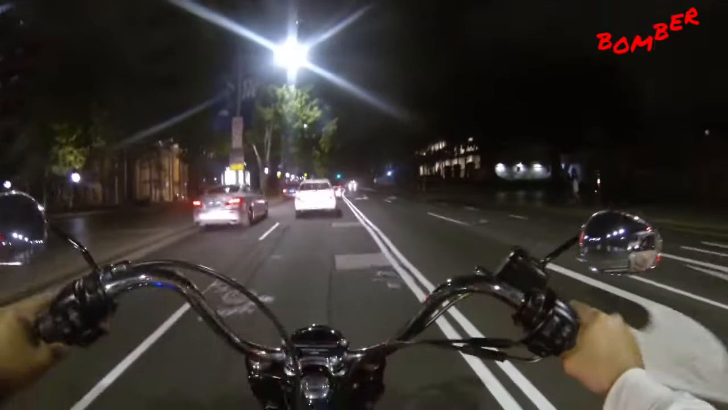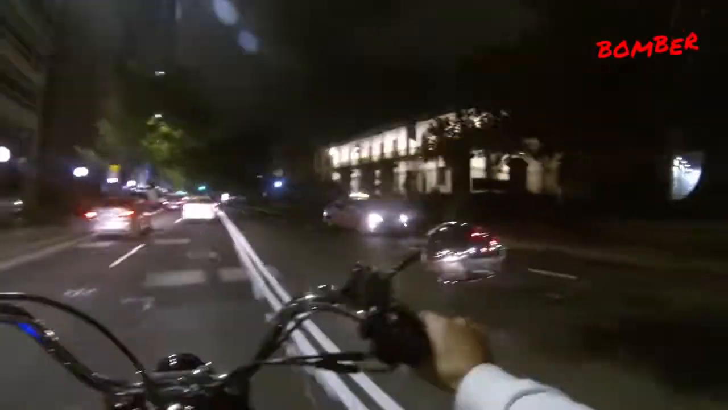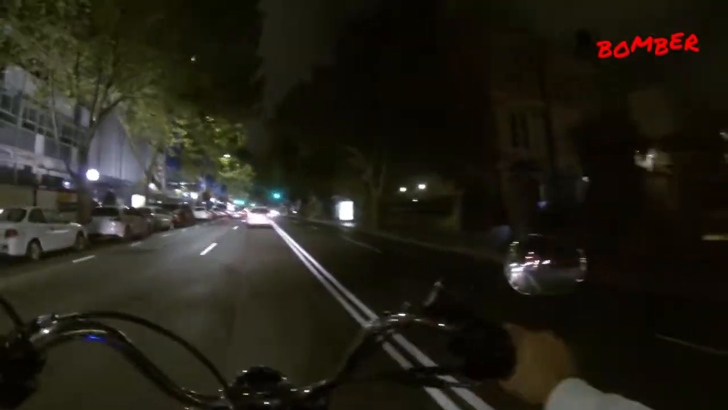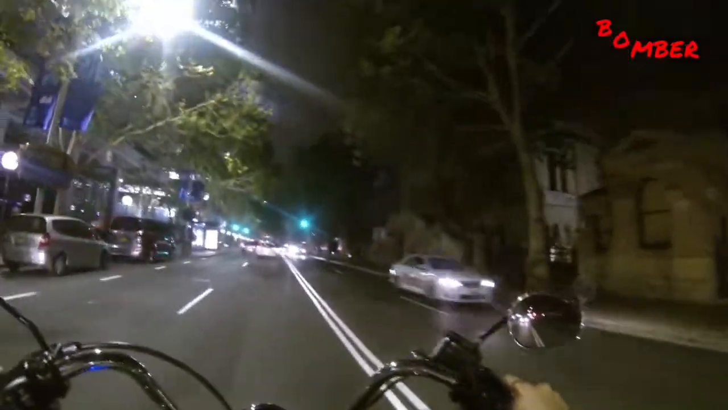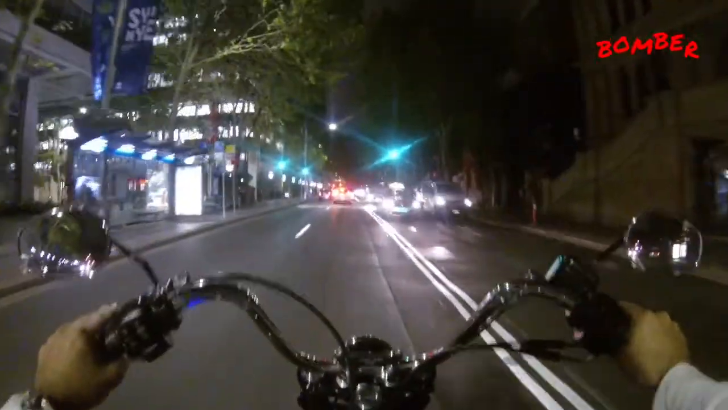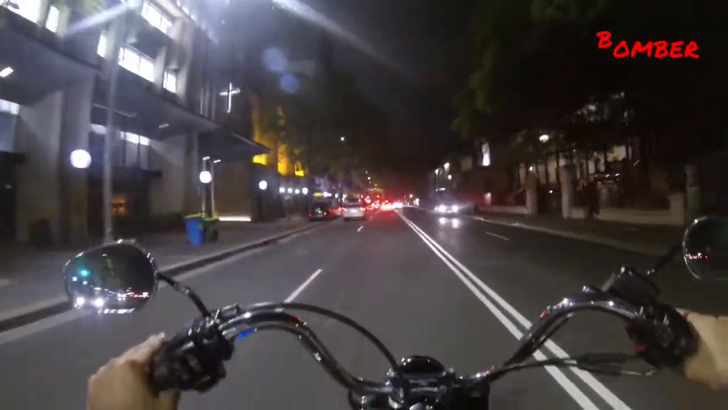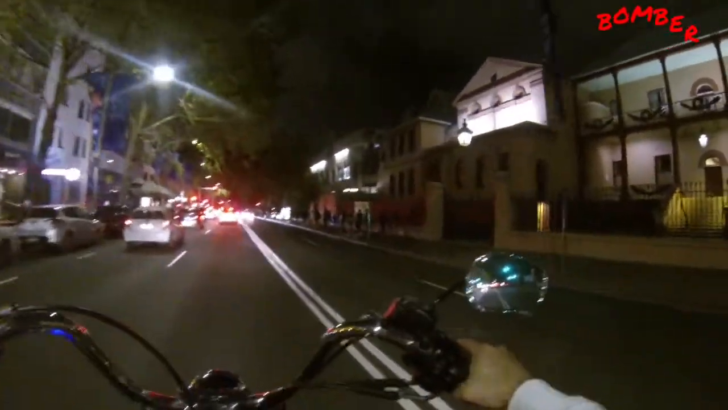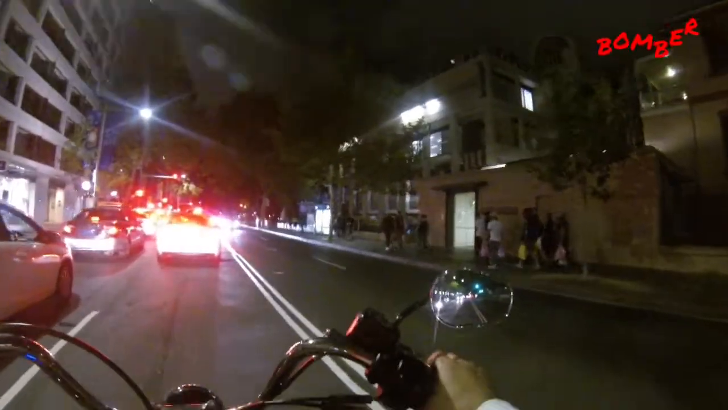I think this road will take me down to Sydney's famous Opera House. So let's go down and have a look. The Royal Mint or something used to be where they made all the money. State Parliament House. I think also the library and the museum are here. Old heritage buildings.